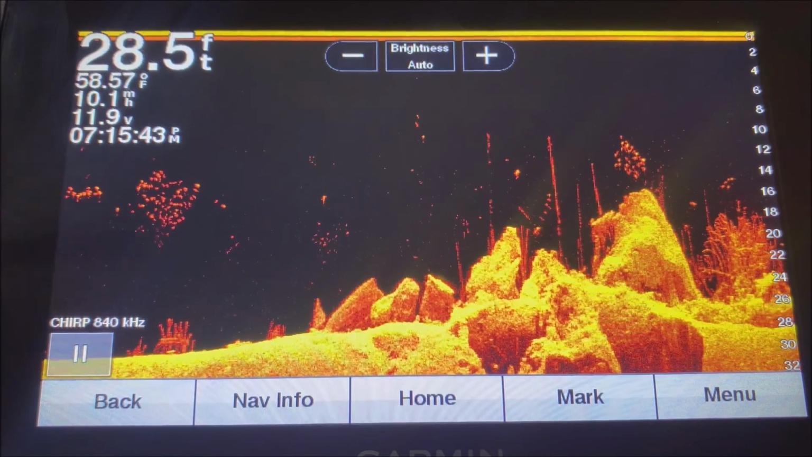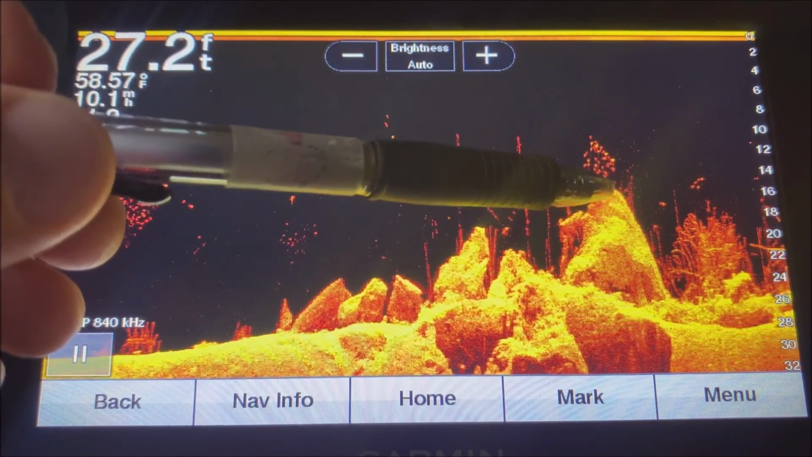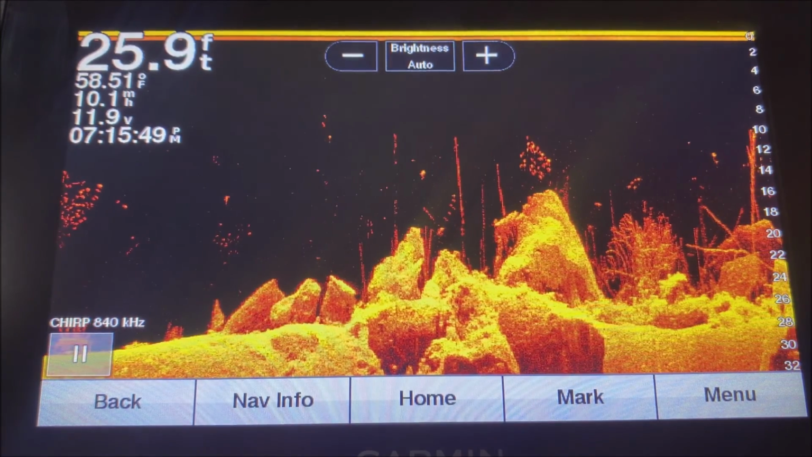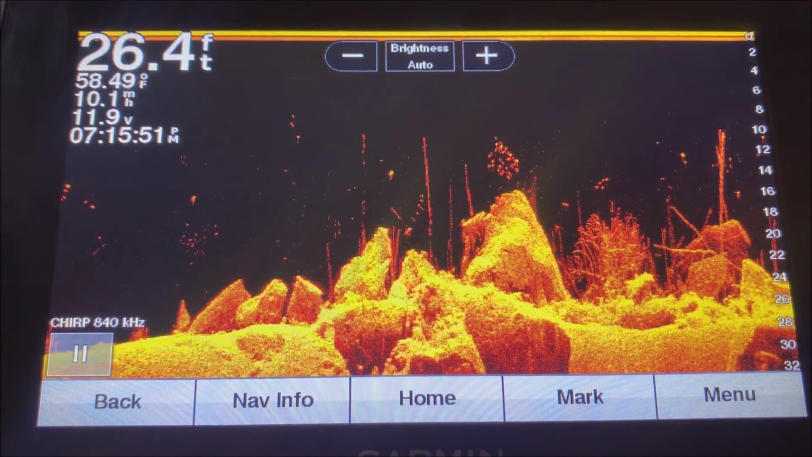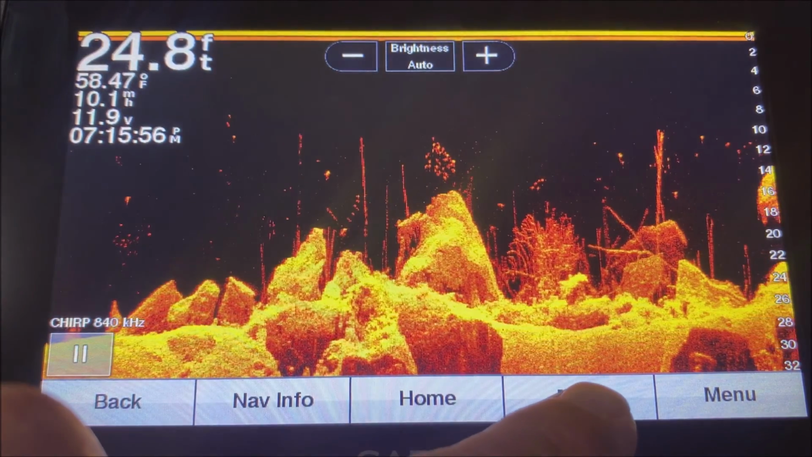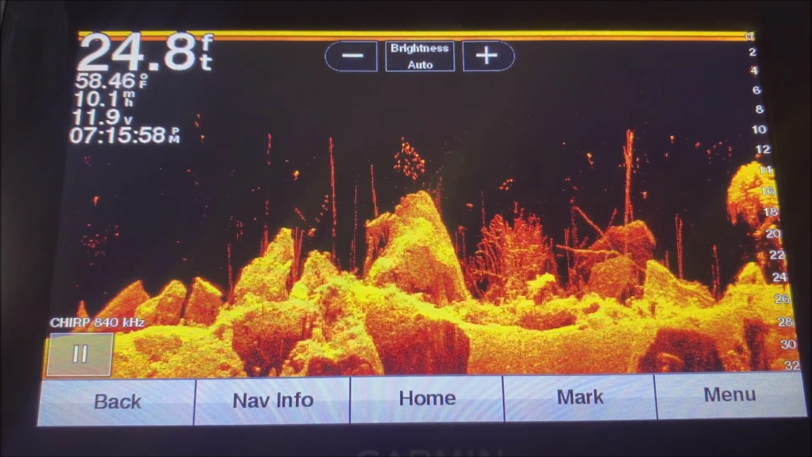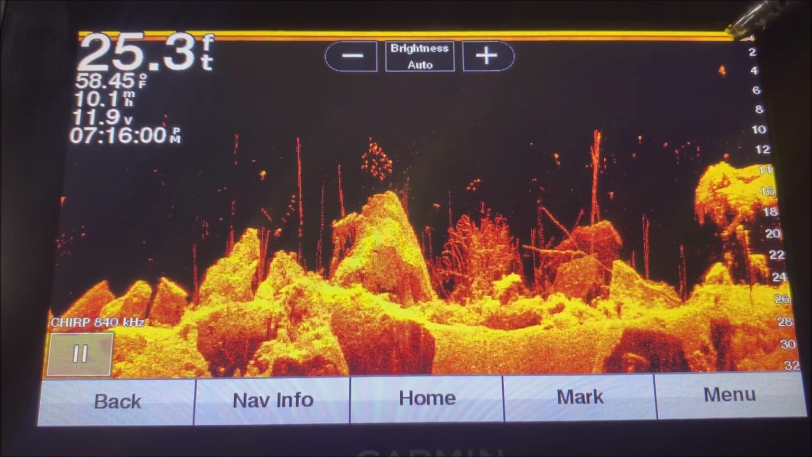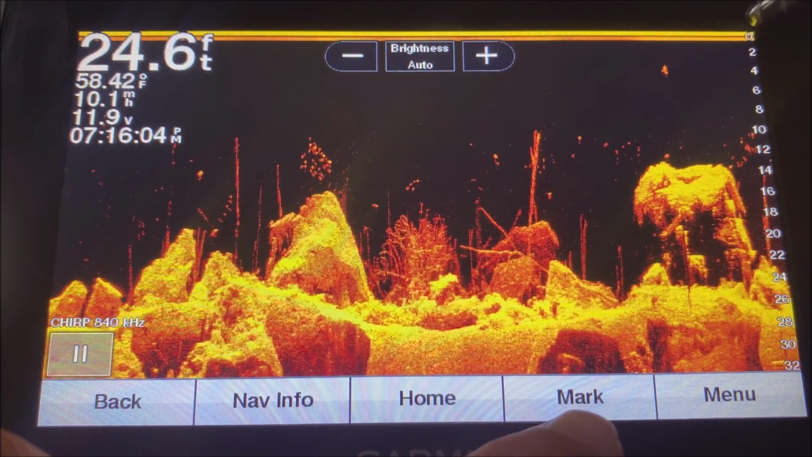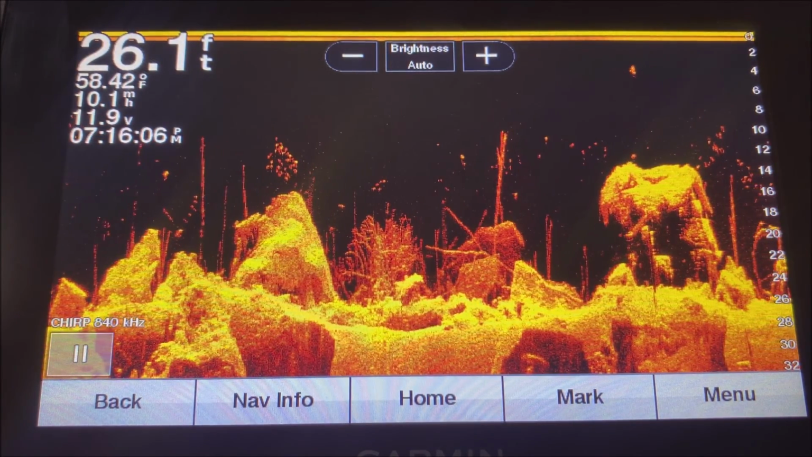And let's just say we're going around and you see something like this rock and you want to fish it, but it's still moving and the boat's moving around and all that, and it might be kind of hard to get back to it. Well, you could hit this mark button and that's going to mark where your boat is currently, which is going to be up here in this top right hand corner. That's where your transducer is. So if you hit mark, that's where it's going to mark a spot right there.